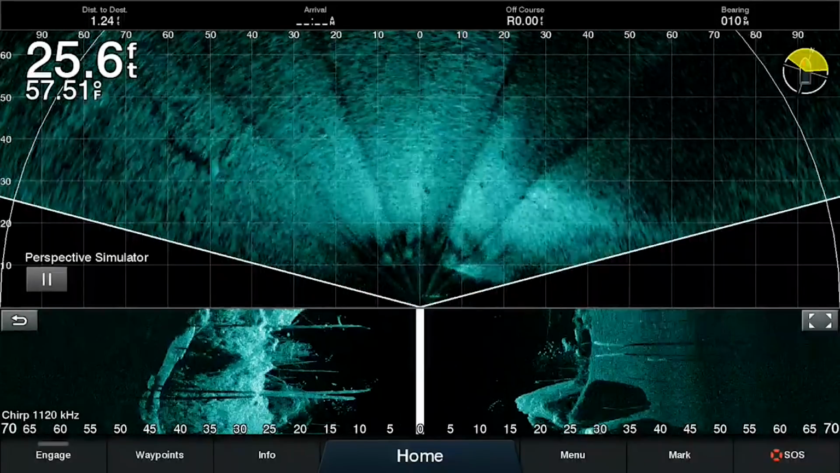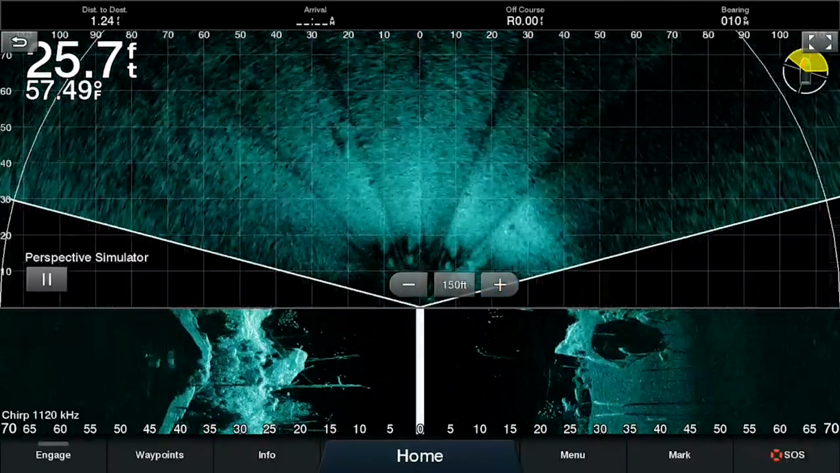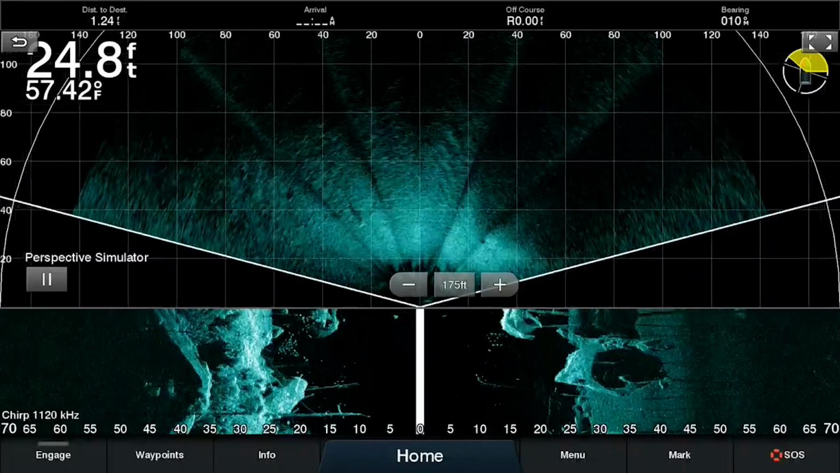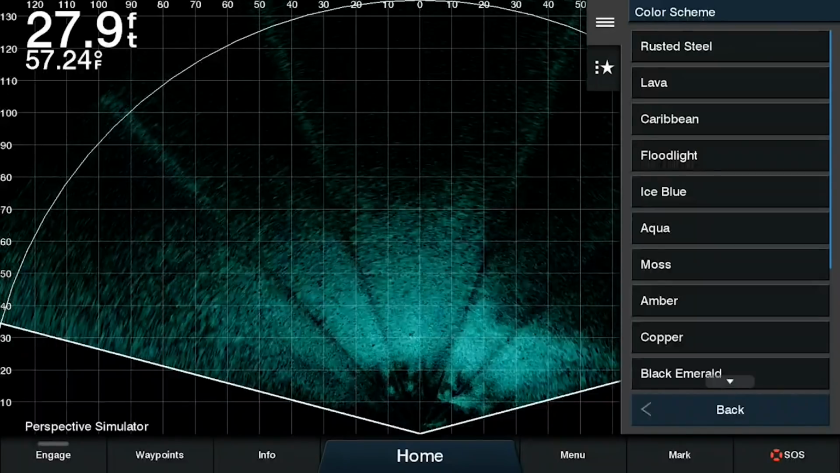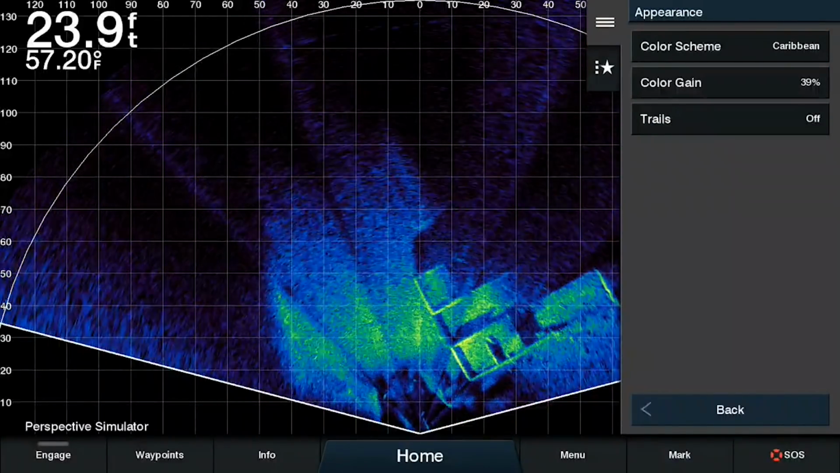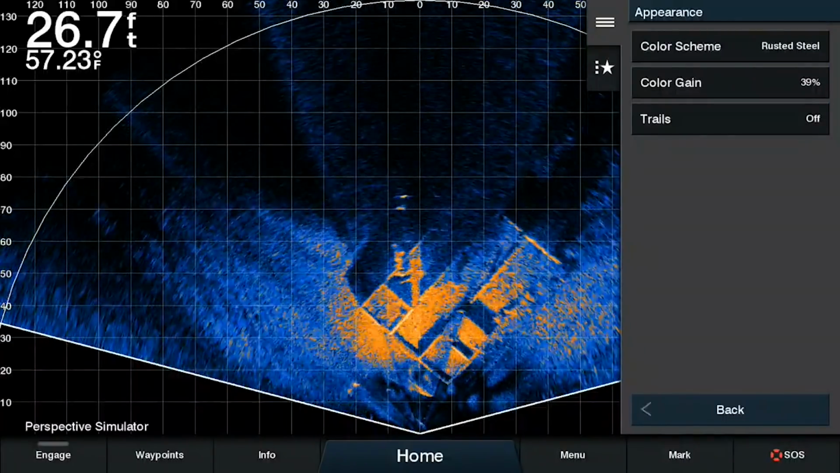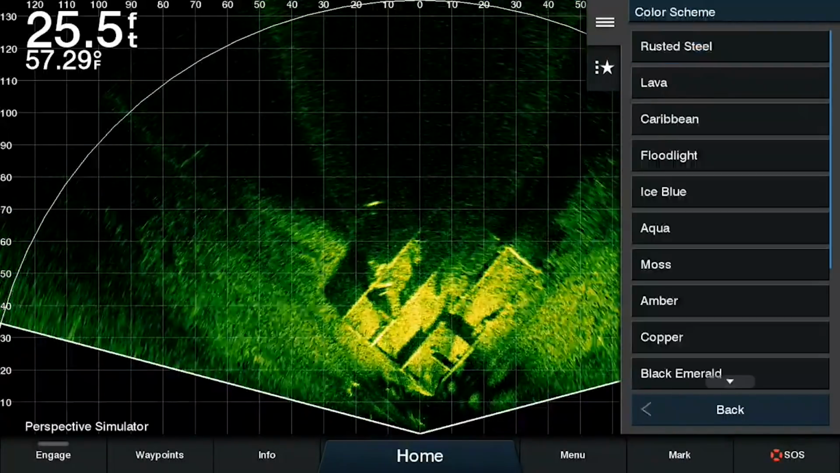Here we have the aqua side view down on the bottom and then the aqua perspective view up on top, and the clarity is just amazing on this color palette. So all those color palettes that I showed you on the forward view are also available on the perspective view, and I'll just flip through a few here so you can get an idea of what they're going to look like and which one you may find best, so when you get out in the water you can start experimenting with it.